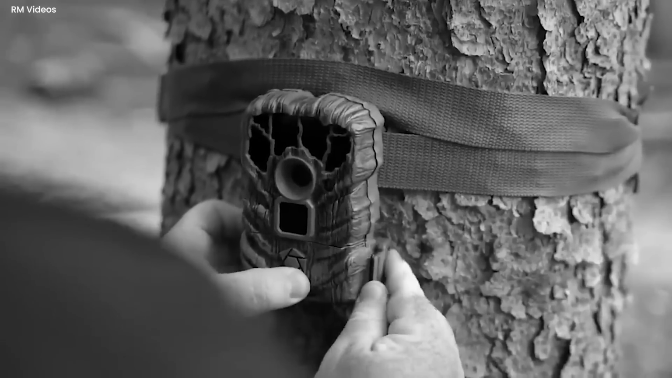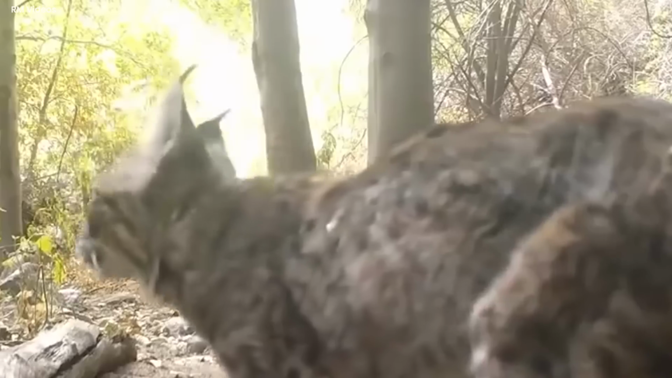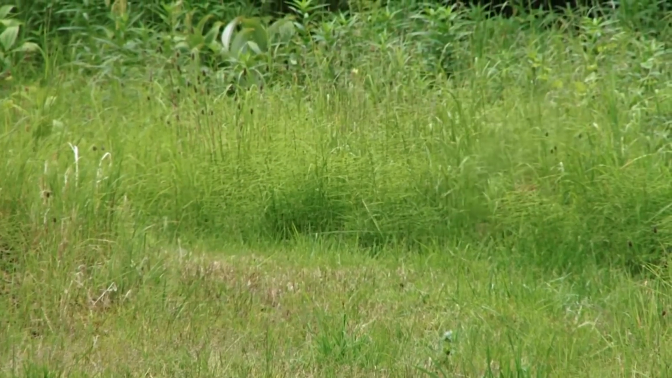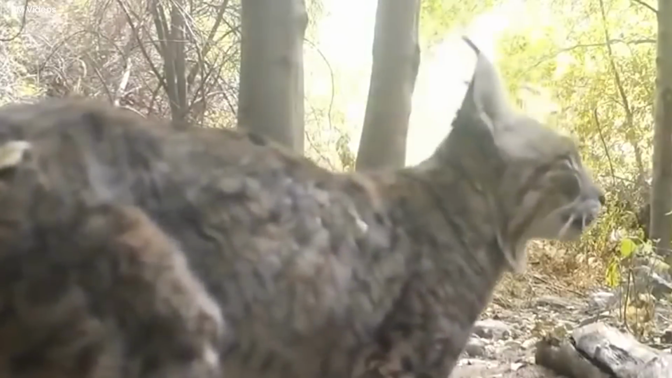A trail camera was set up by a bunch of hikers to record the mysterious wildlife of the dense forest. But little did they know that they would be witnessing the deadliest encounters of all time. In the video, a wild bobcat is roaming aimlessly through the dense forest, but those cautious eyes catch something mysterious slithering over a fallen log.